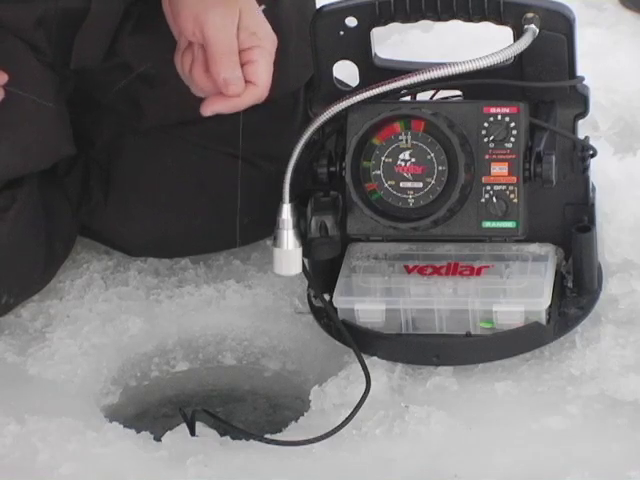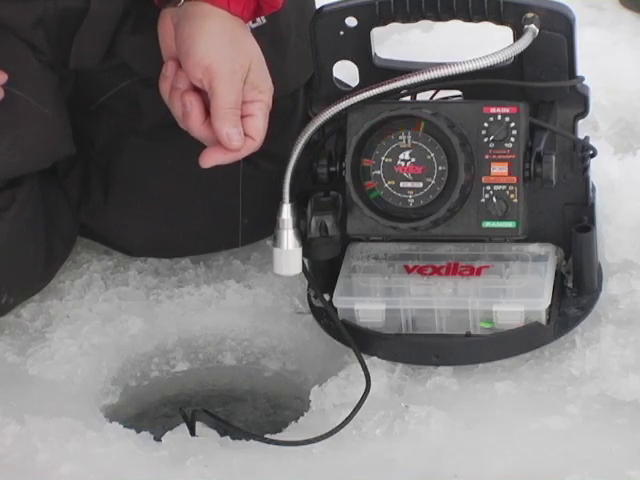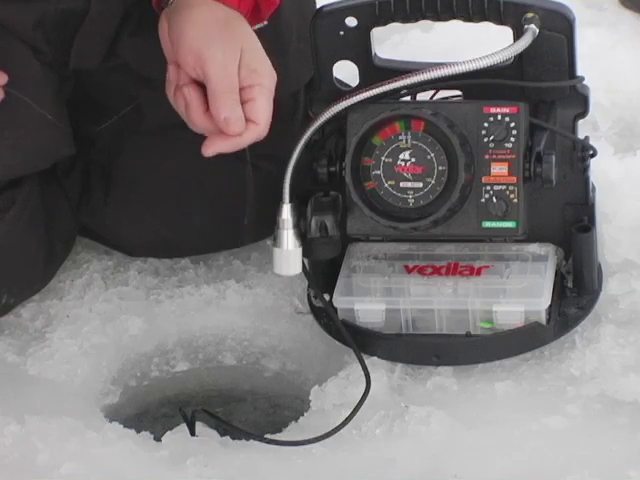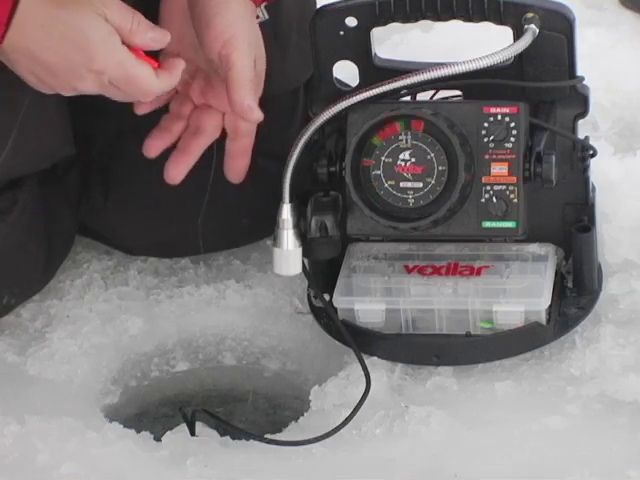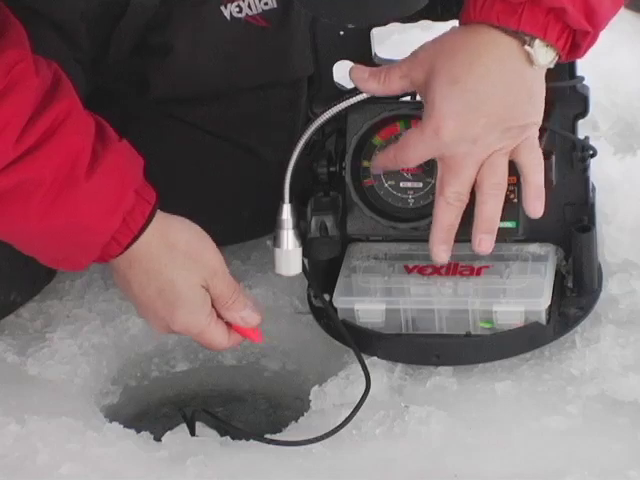I'm jiggling it. Come on, fishy. Come on, fish. Hello, fishy. Come on, fishy. Look at that. He won't come up any higher. So what I'm going to do is drop down to where these other fish are. These are actually two fish, folks, here.